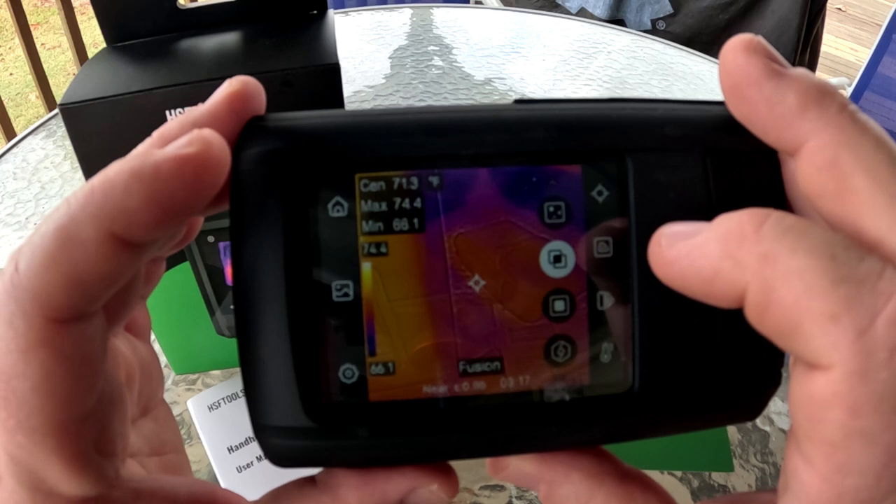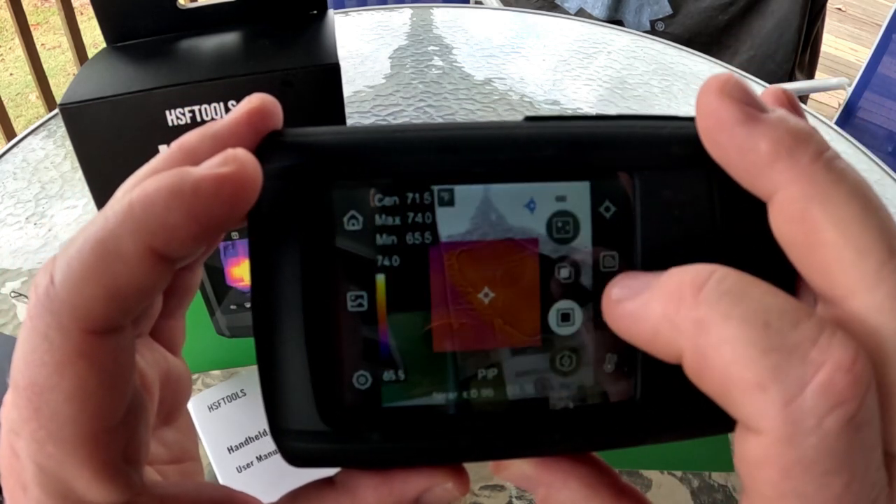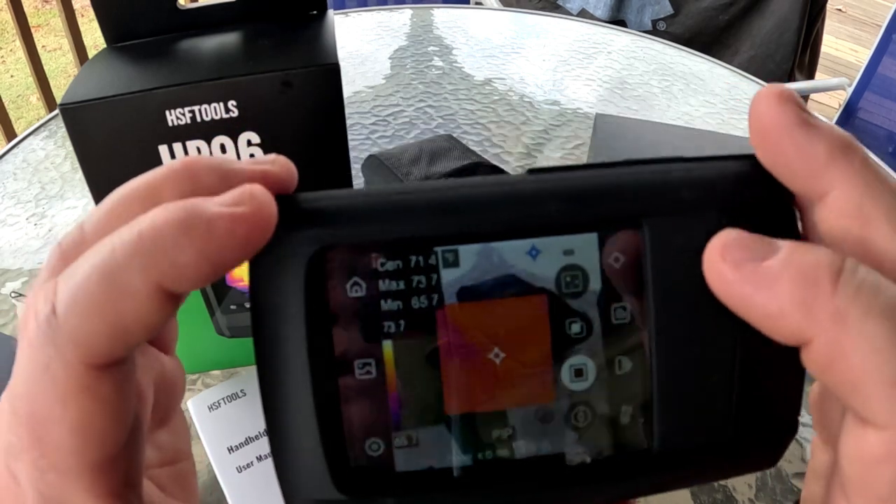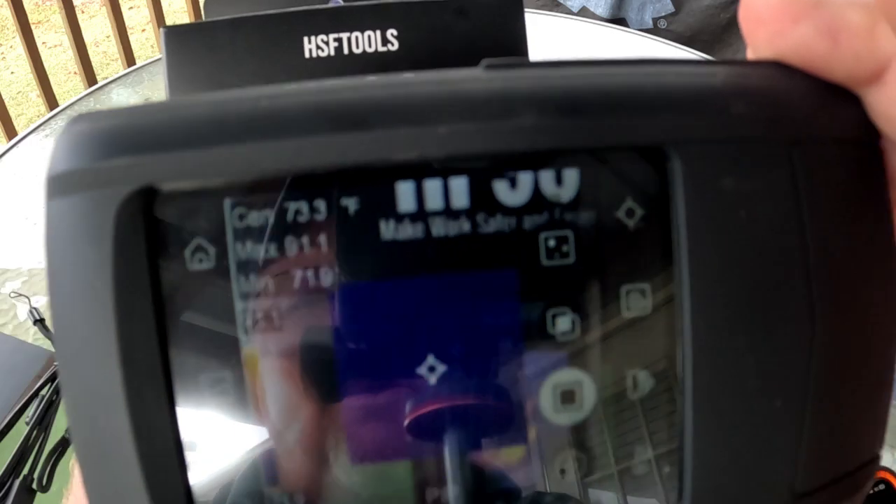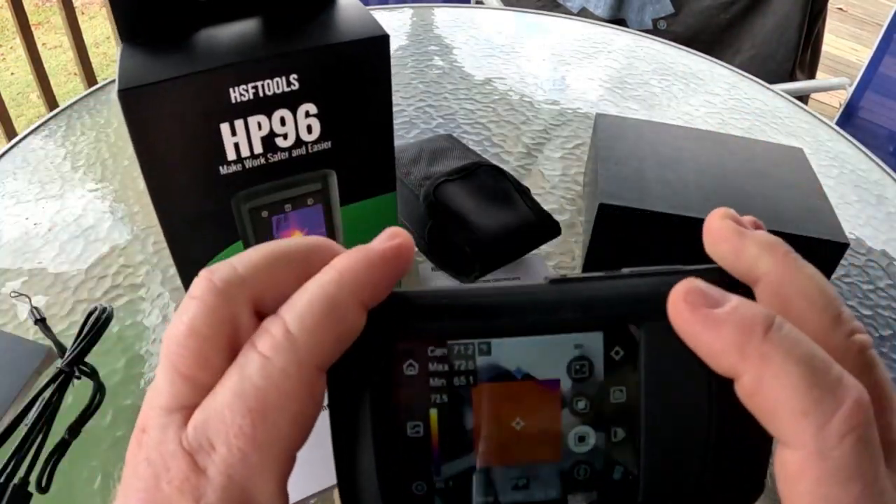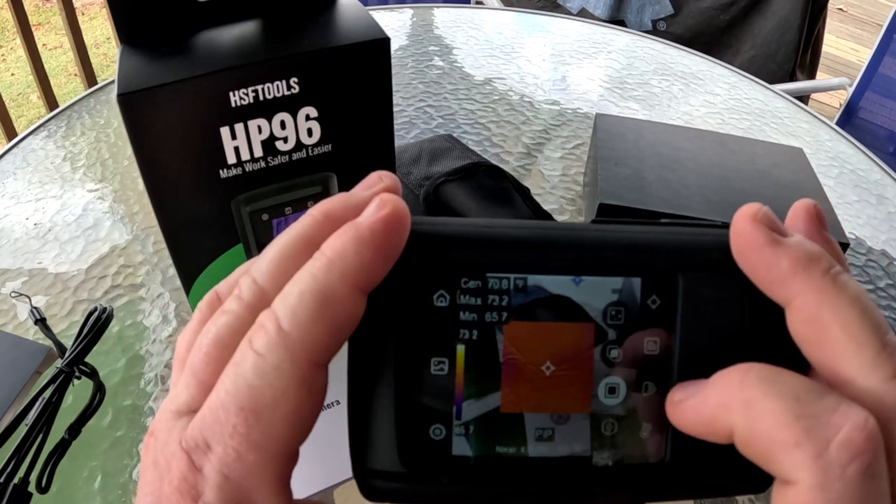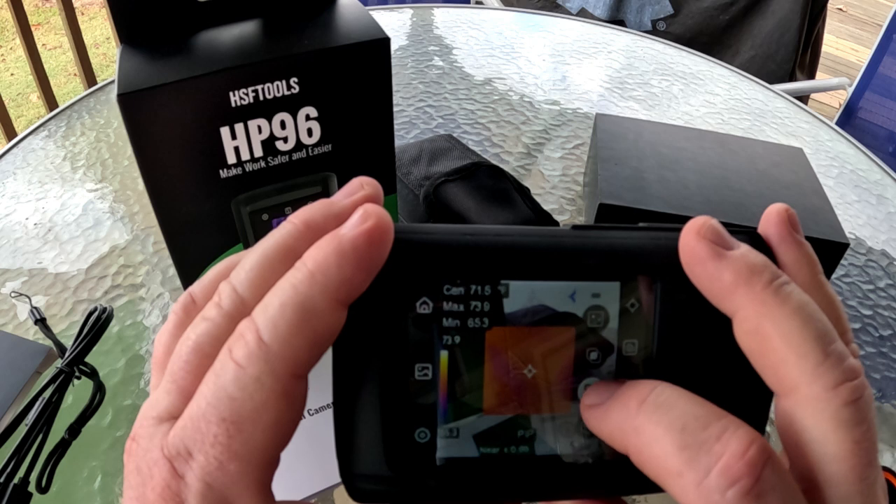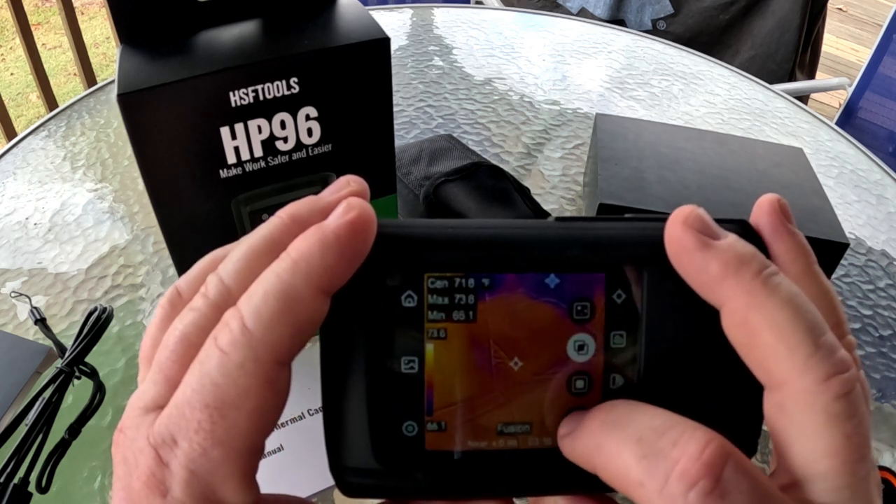So once you set the screen for what you want, then you can go over here. You've got a picture in picture, so you can have a clear image right there around it. And then you can just put your box around whatever it is you're actually looking at, that you're getting your temperature of. Unclick that. Let's go back to image overlay.